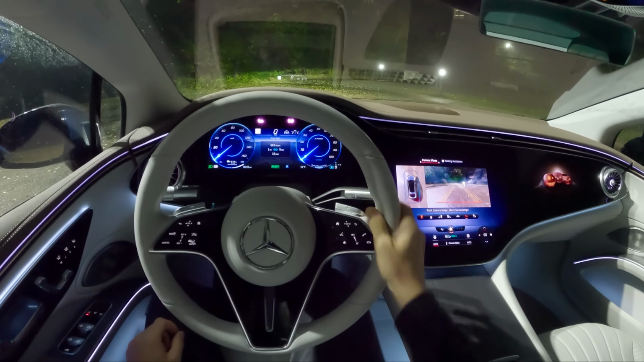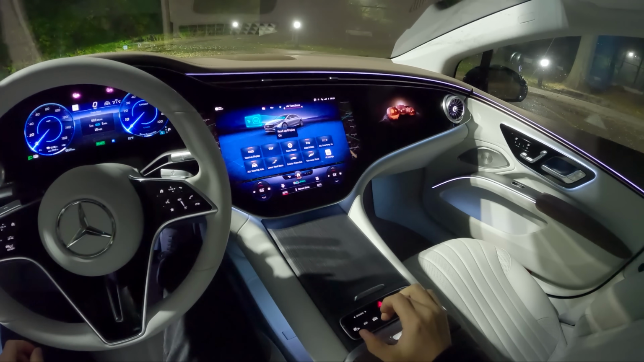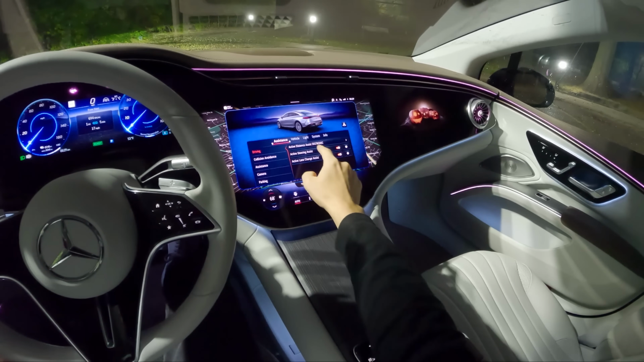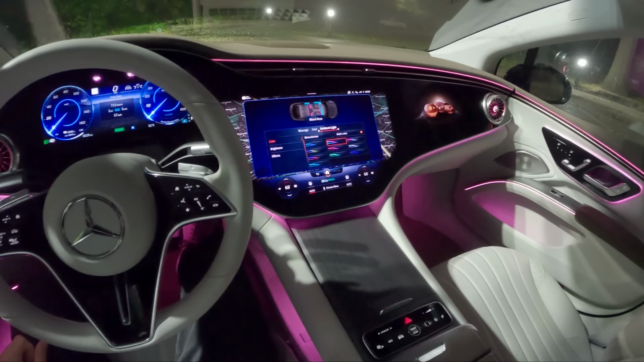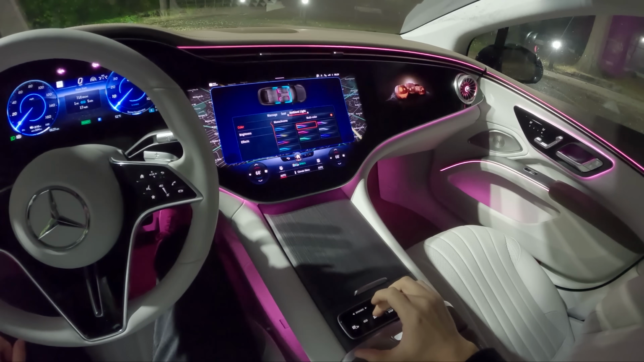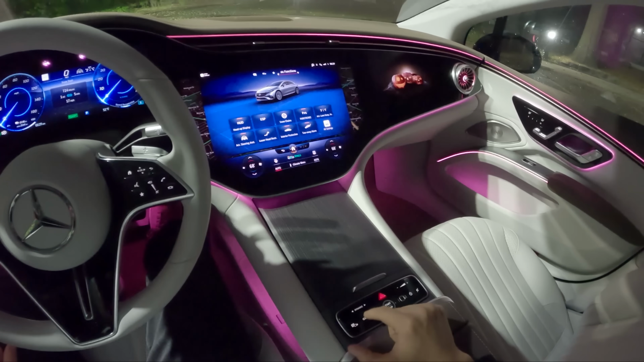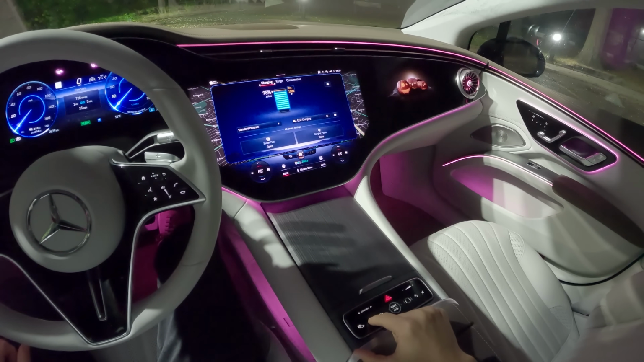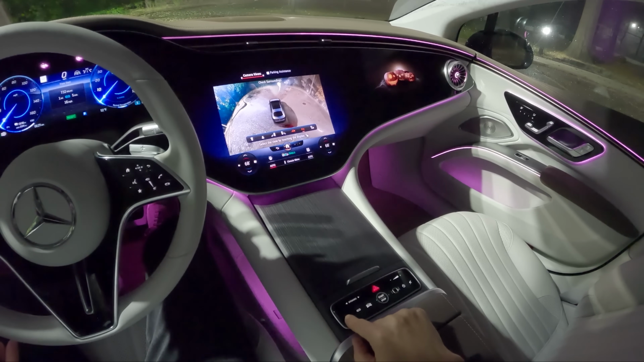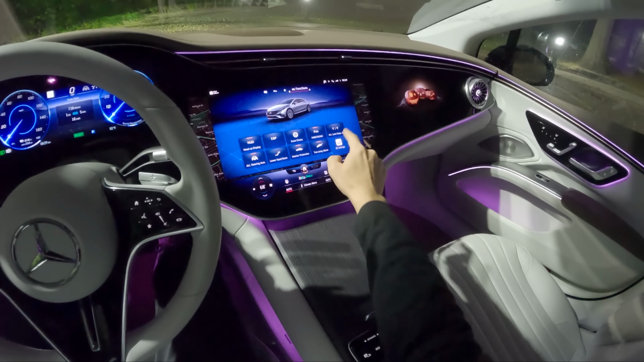We have lots of different ambient lighting controls. We can go into our vehicle settings and see what those are right here. This is a multicolor display that kind of shifts as the car drives down the road. You have quick access controls here for your vehicle settings. You can see your charge rate, parking cameras. You can hear that camera pop out of the rear Mercedes badge.